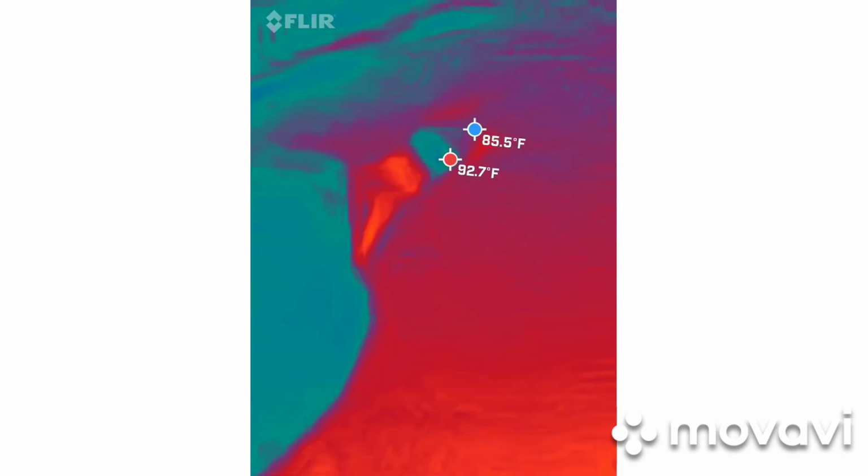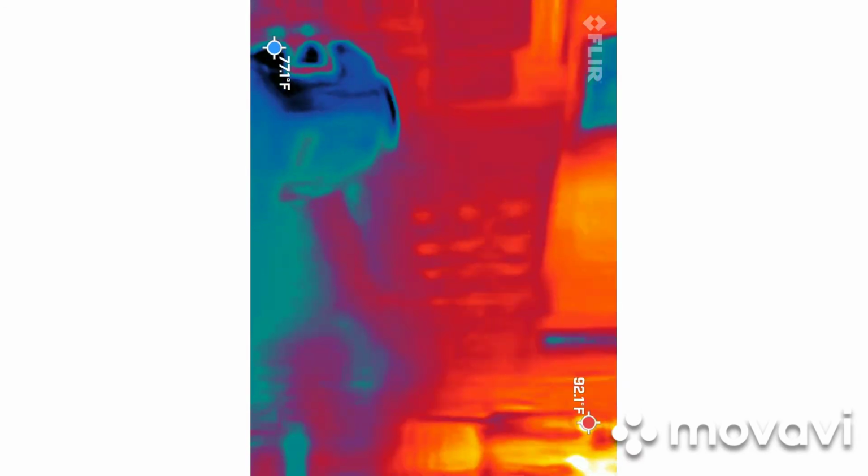Each separate section is going to add another hour to it. It's looking funny. That'd be cool to have some of these at the driveway. Let's take a picture of all the meter bases. See which one's drawing the most amperage.